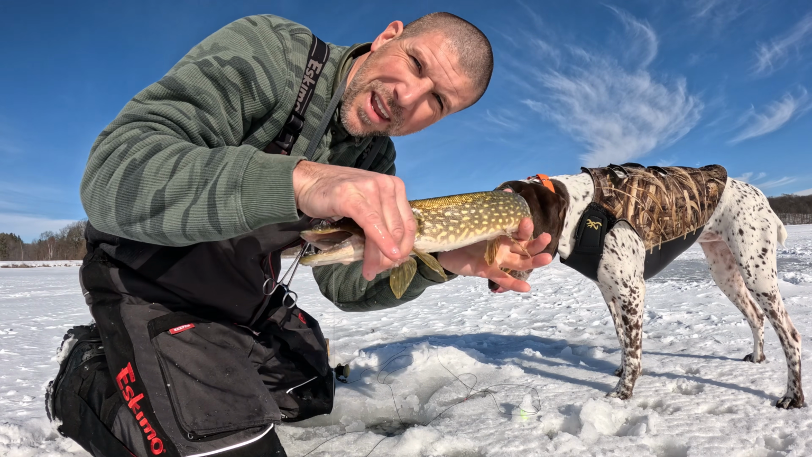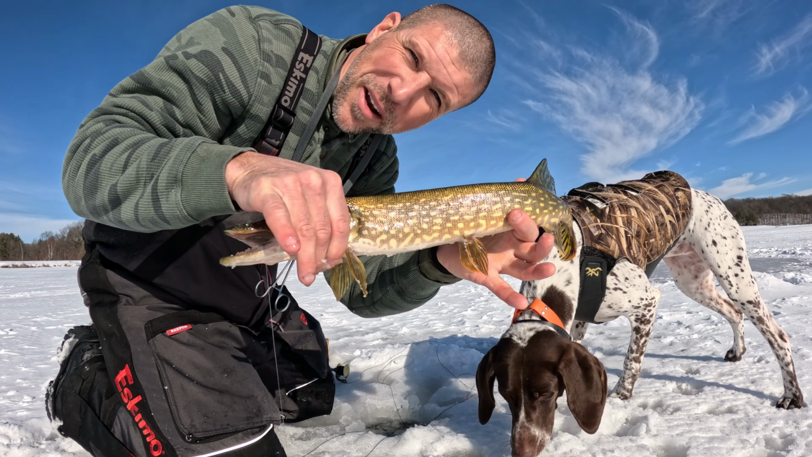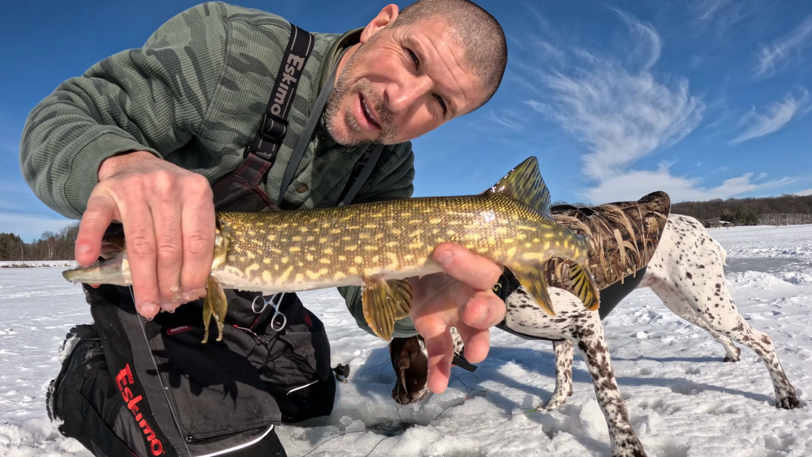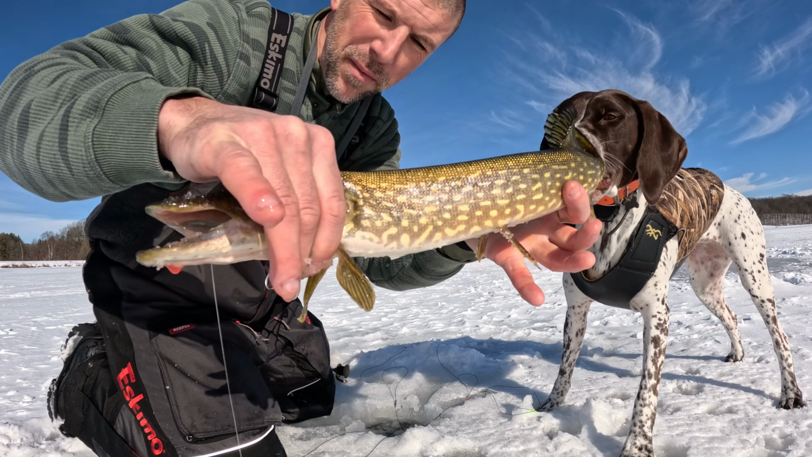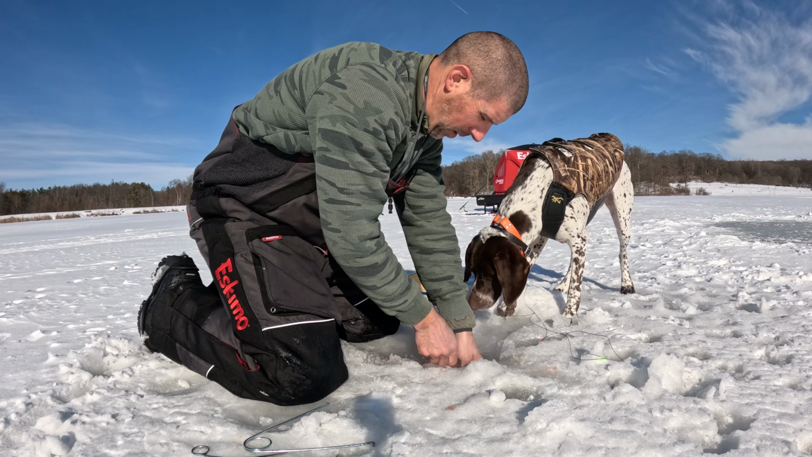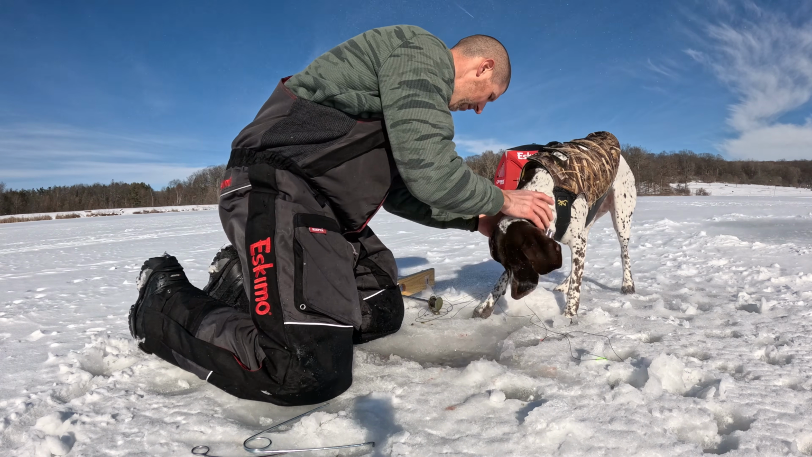This is the pike that was on the sonar a minute ago. Probably 20, I don't know, 21 inches maybe, 22. Oh yeah, she's feisty. Get back, buddy. Here, you can get a hook in the mouth.